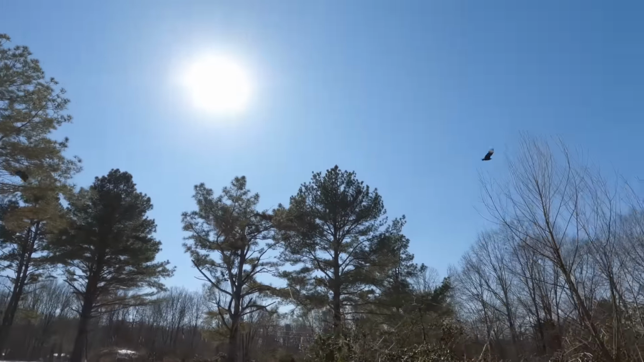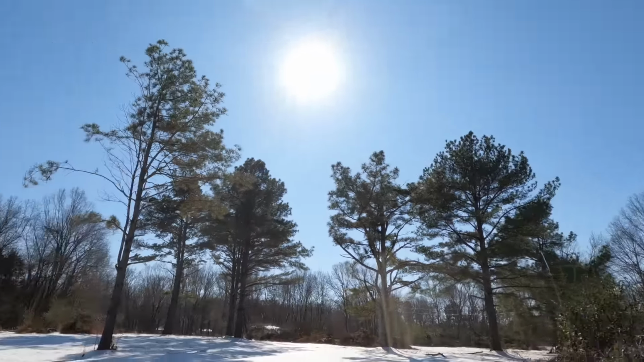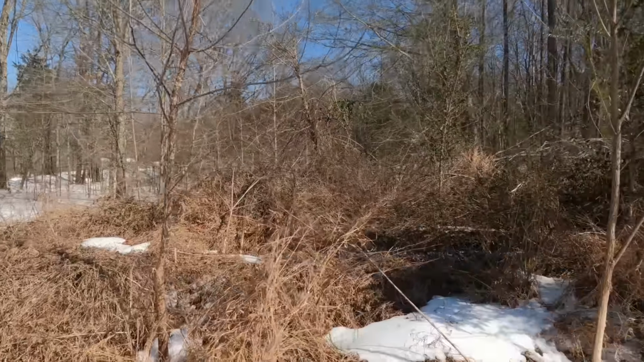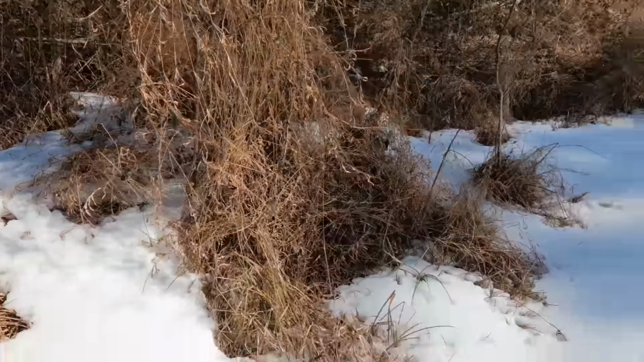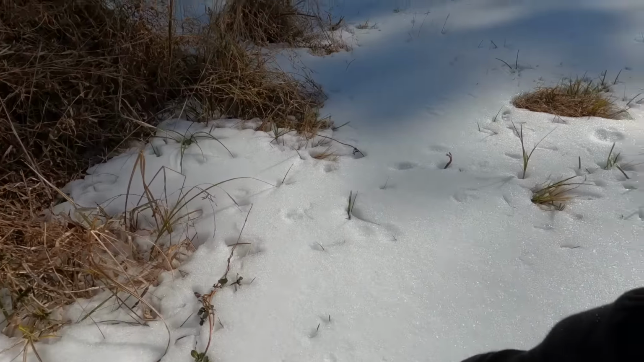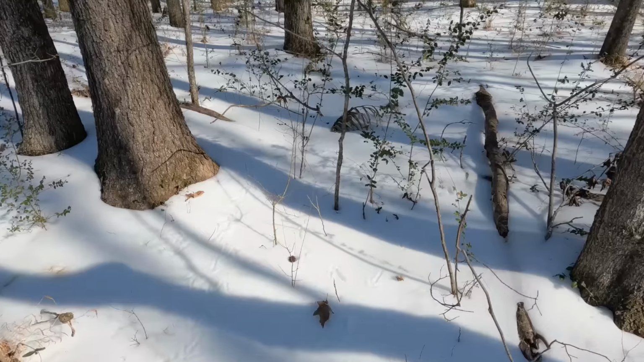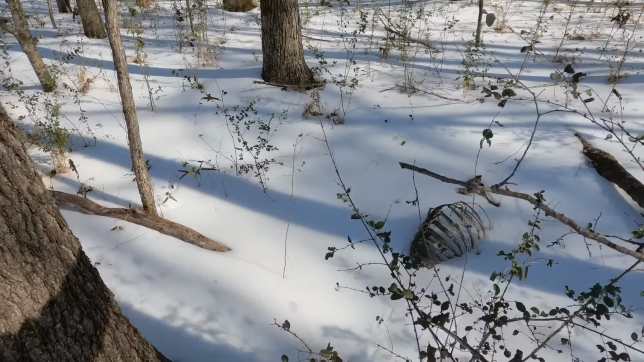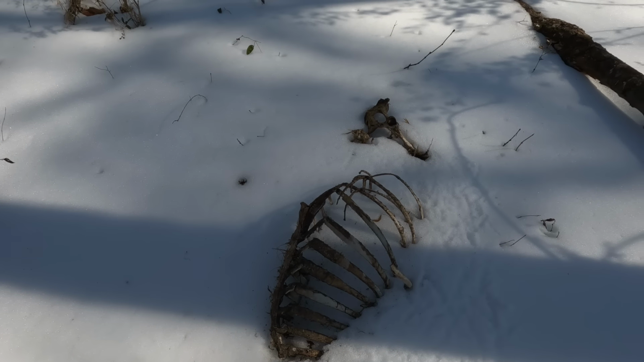Ooh, turkey vultures or black vultures. Yep. And you can see he would rub on that tree, and he rubbed the heck out of this little one right there. See, oh, yep, there's tracks. Oh, that's fresh tracks right there too. Found what the turkey vultures, see the turkey vultures' tracks? I found what they were gnawing on. Old carcass of something. That's pretty big now.